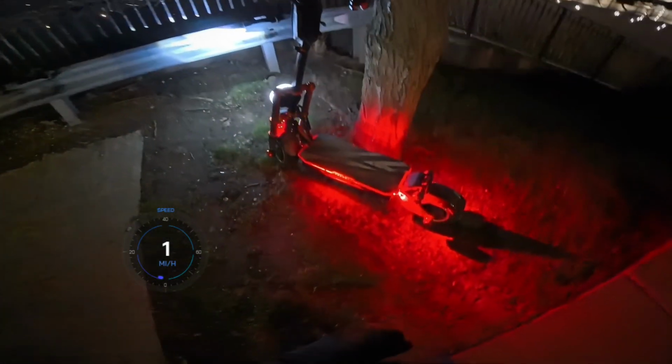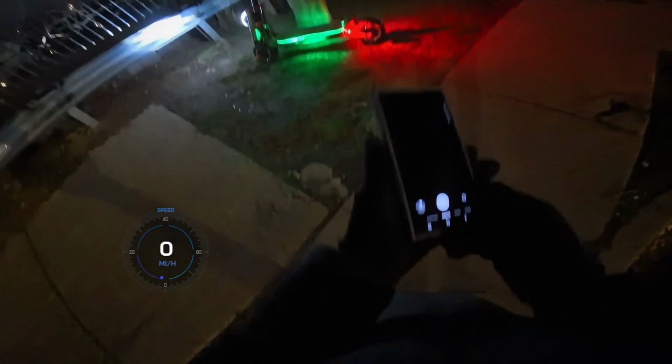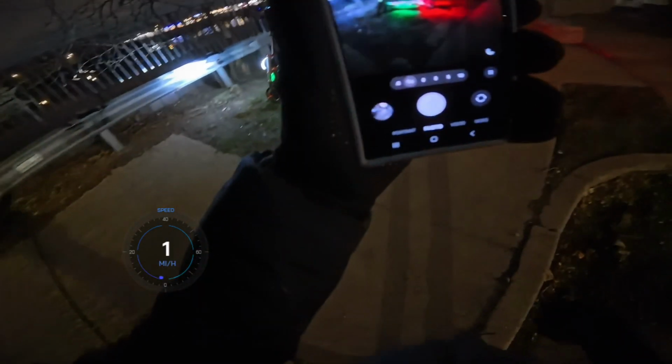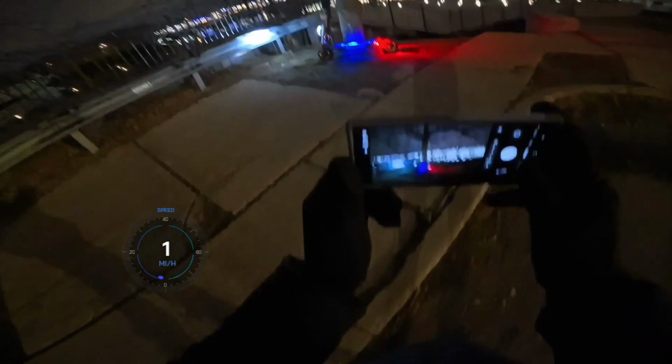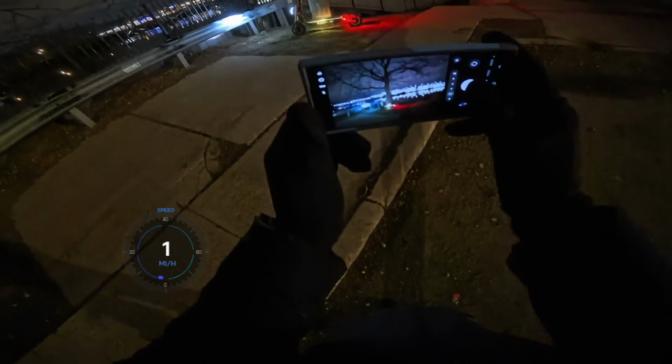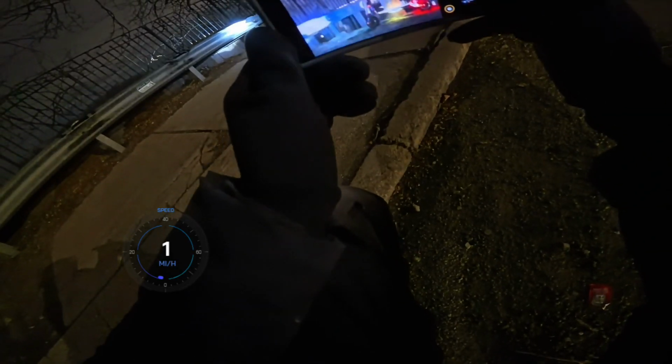Okay, I think it's got enough angle, not too far. Let's be quick about it though. I know the camera is a little bit blurry. Gotta try it in portrait mode too.